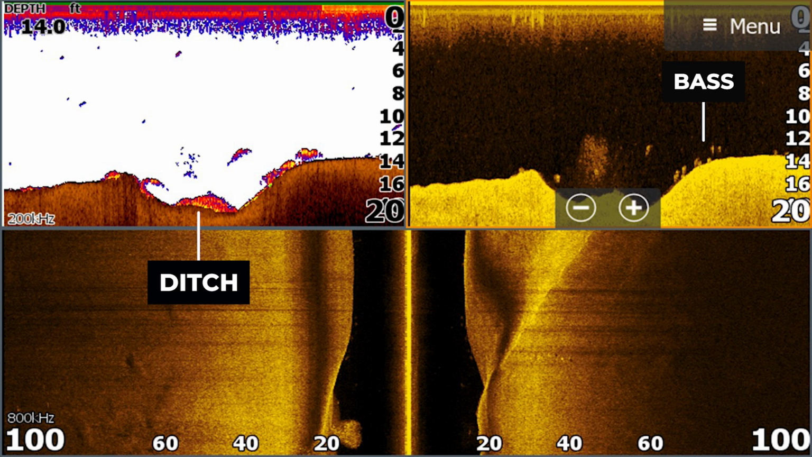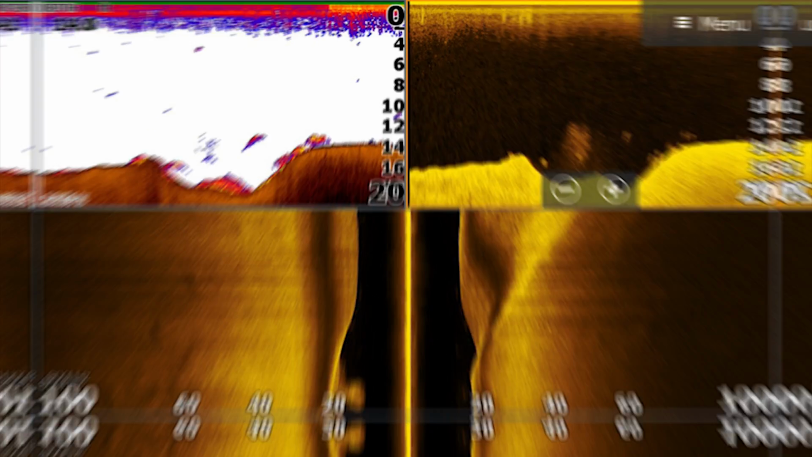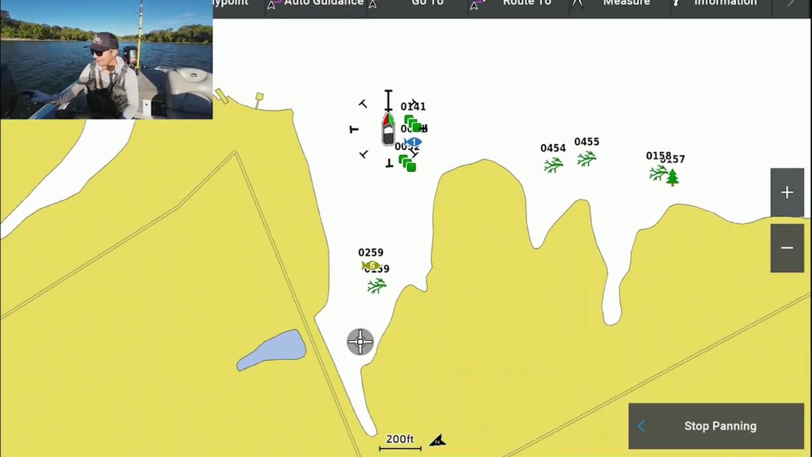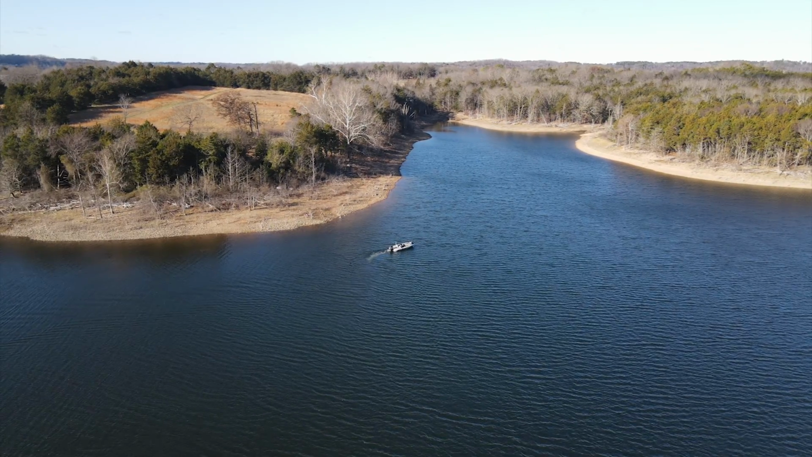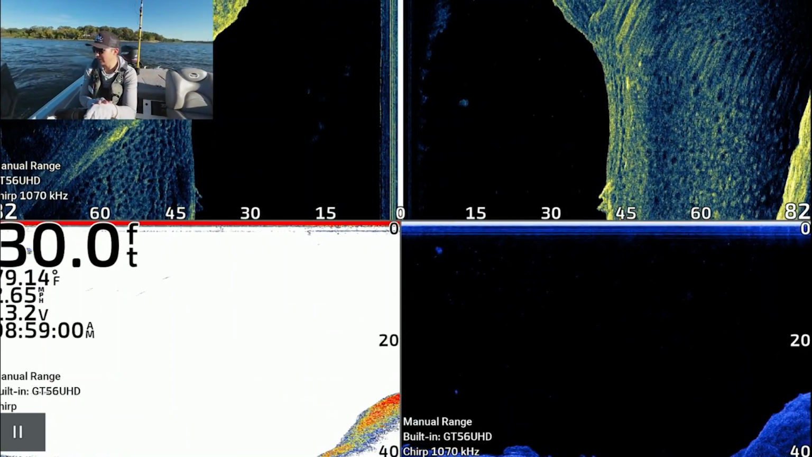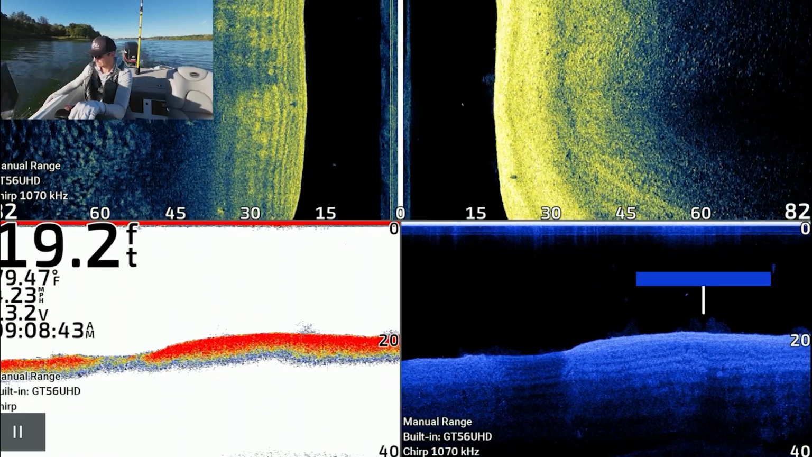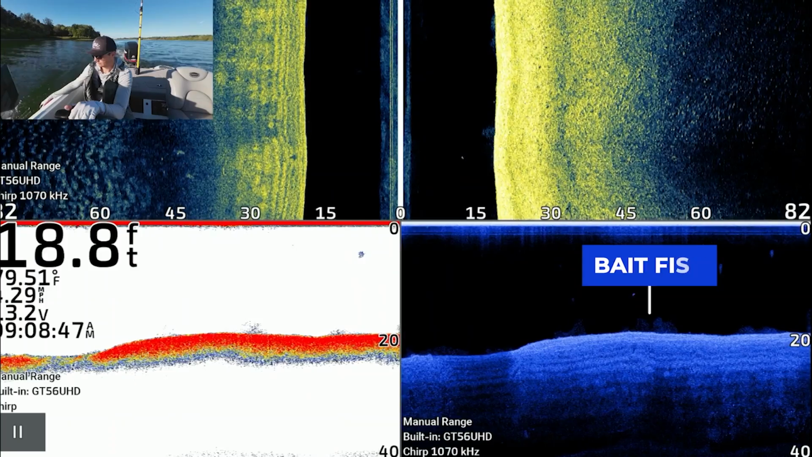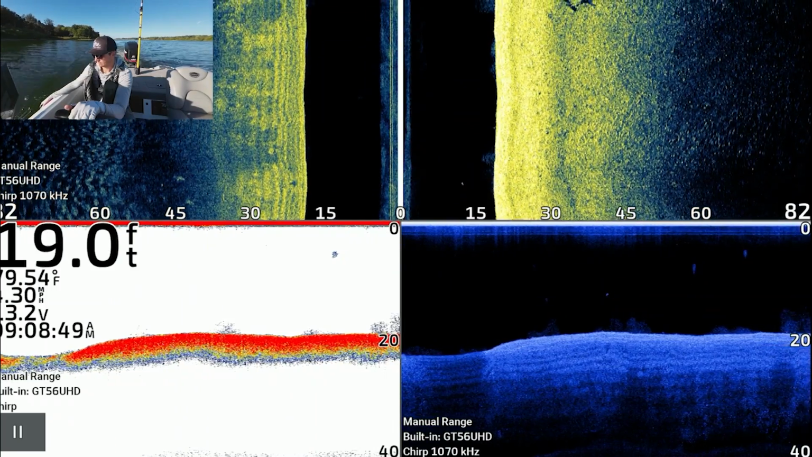To demonstrate this, I came to the lake in early October and started graphing a creek that I know baitfish will migrate into. I started at the mouth of the creek and graphed right down the center in the middle of the creek channel with 2D sonar and down imaging. After I got a third of the way into the creek, I started seeing baitfish in 25 to 30 feet of water. However, I wasn't seeing any quality fish around these baitfish.